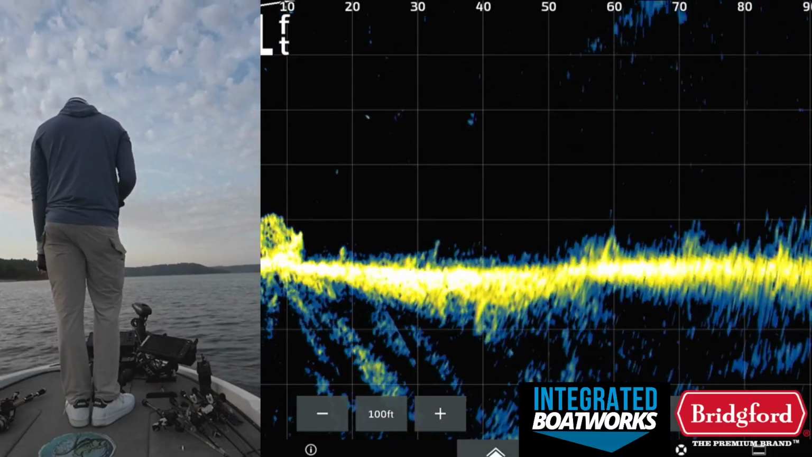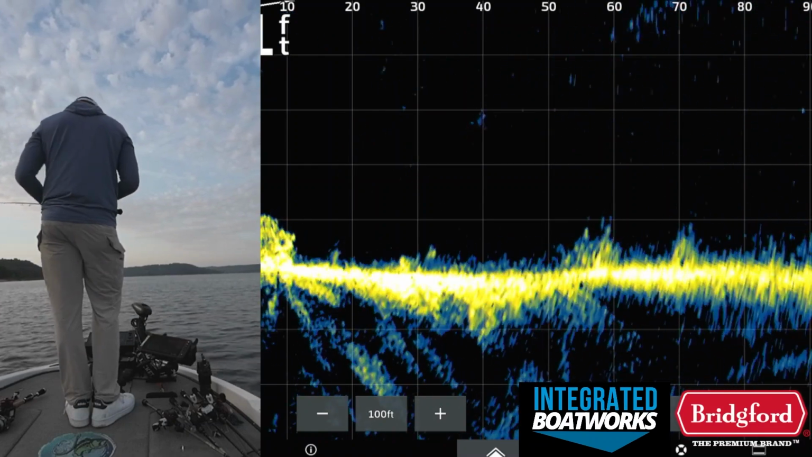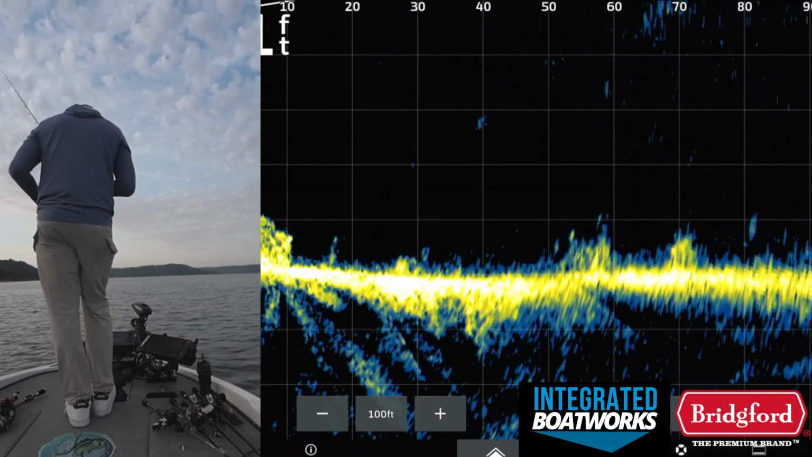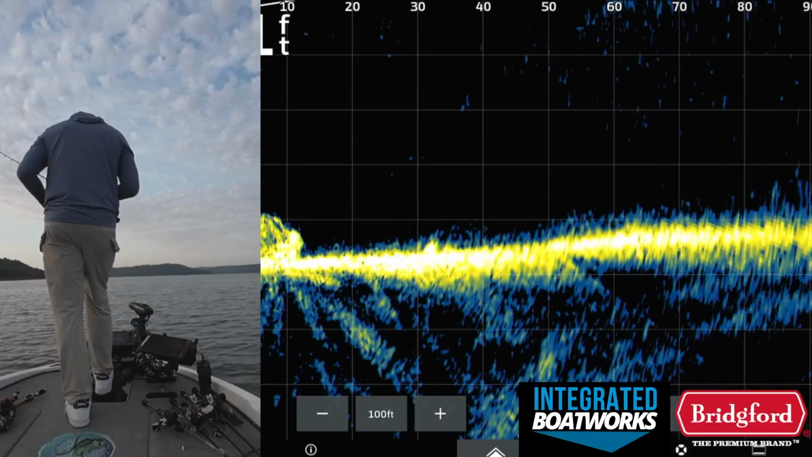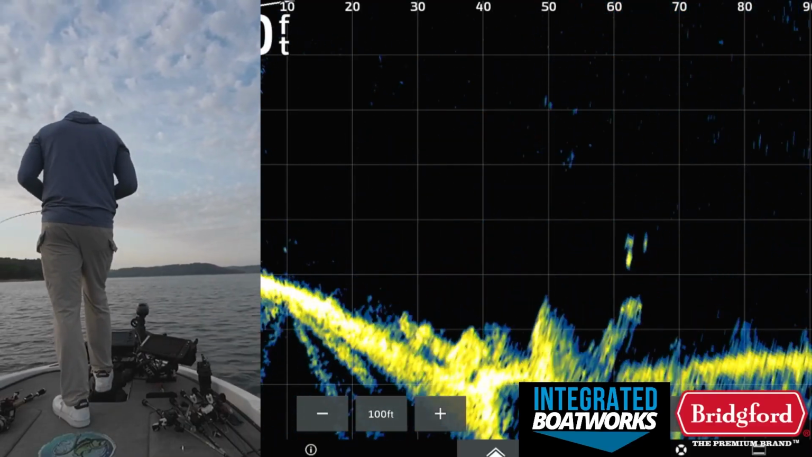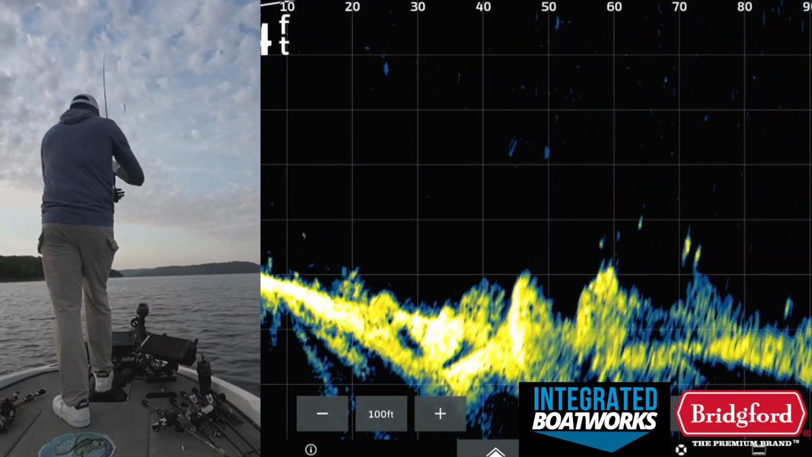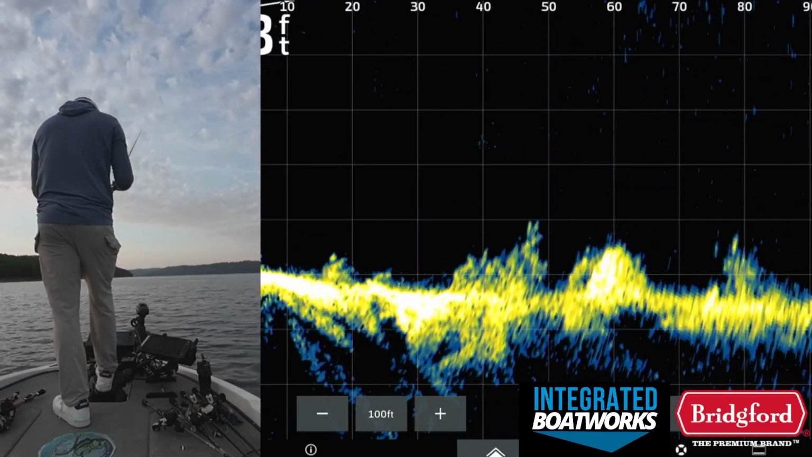But sometimes you just let it drop all the way down to the bottom and just let it sit there. And sometimes they'll pick it up. That one did not. So annoying. These fish, they act so weird.